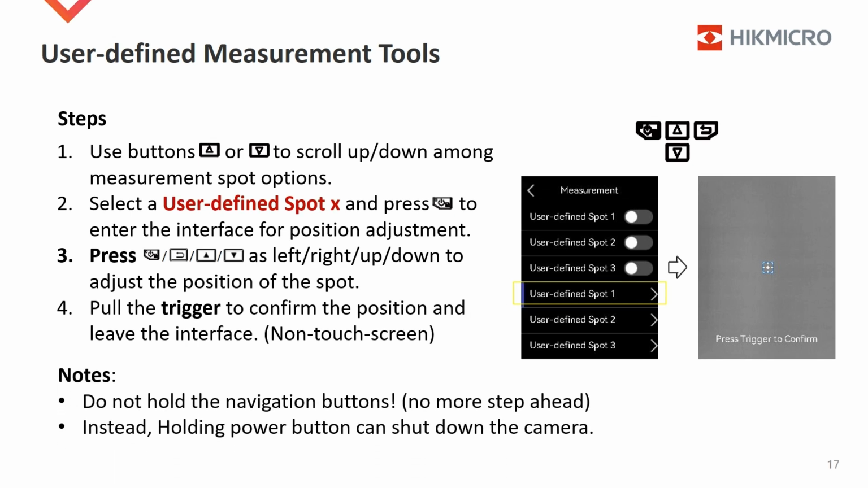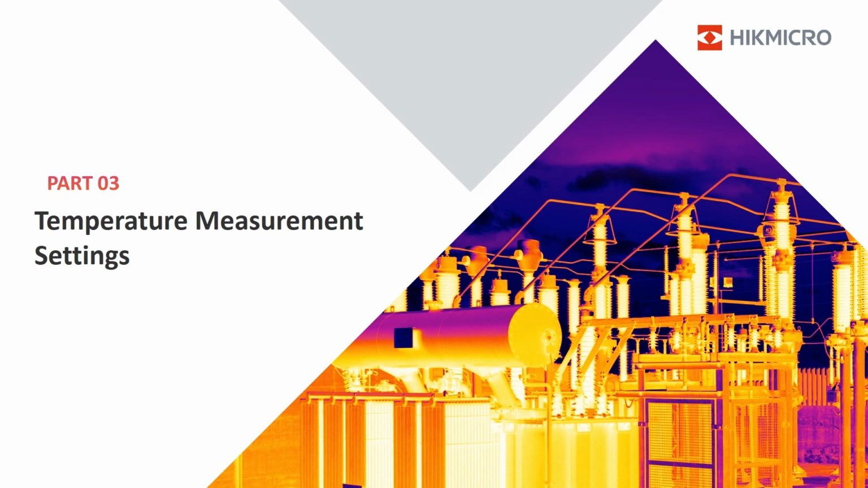Please note, holding the navigation buttons cannot keep the position moving ahead. Instead, holding the power button can shut down the camera. It is similar to set up the other 2 user-defined spots. In Part 3, we will talk about temperature measurement settings.